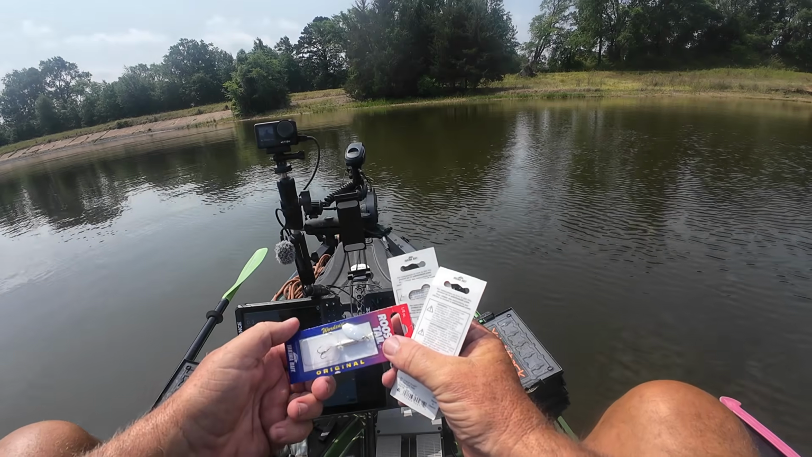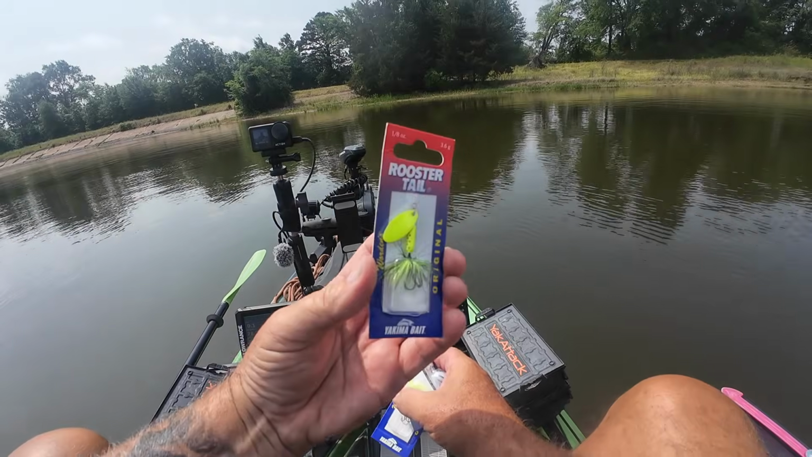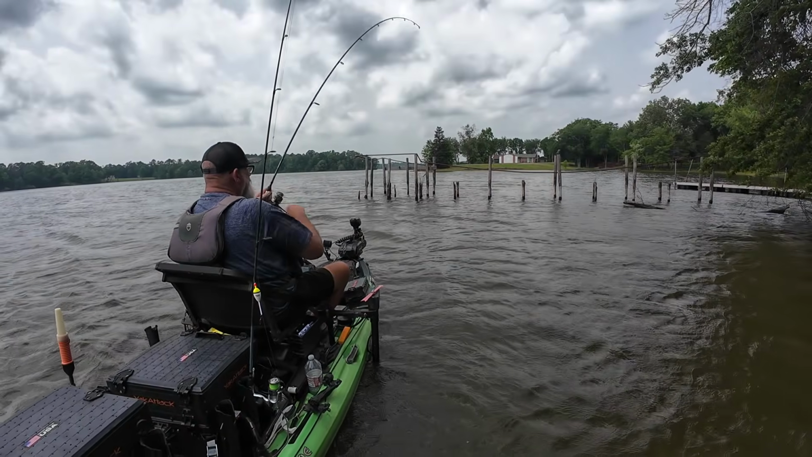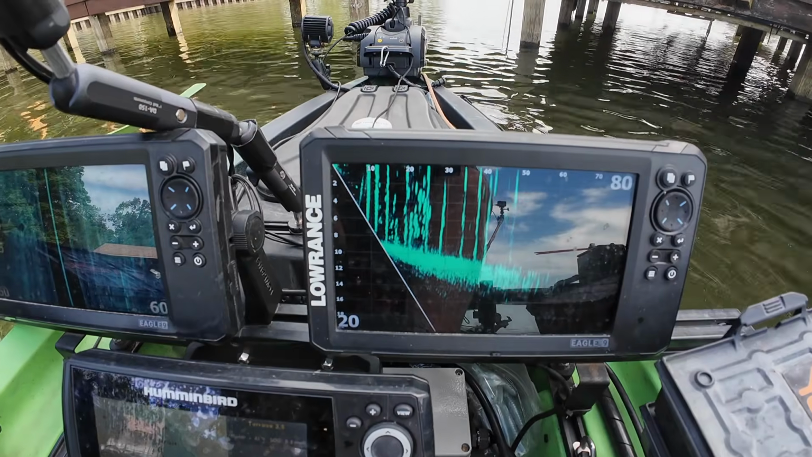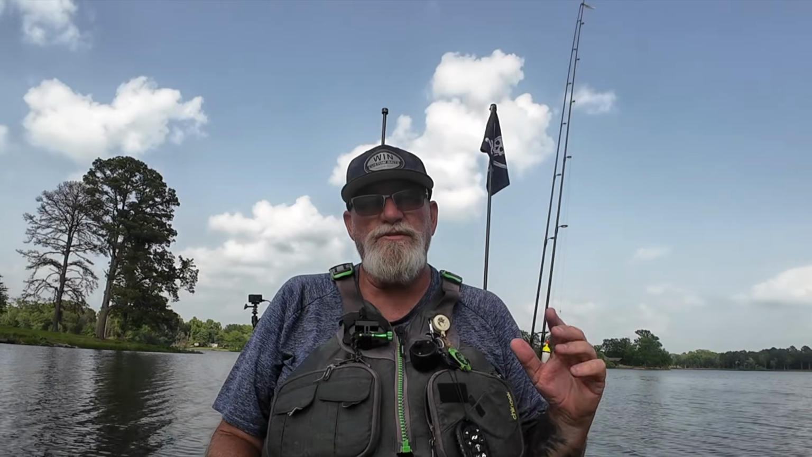I like to use white with silver blades in clear to lightly stained water. If it's a little darker water, I like to throw something gold on my blades with a chartreuse body and chartreuse tail. You'll find out real quick how those fish are, if they're going to be aggressive or not. So the key today is going to be using Livescope to target individual fish that are suspended above or around brush piles or dock structures. Not just finding a group of fish, but trying to pick off some of those individuals and see if we can get them to bite.